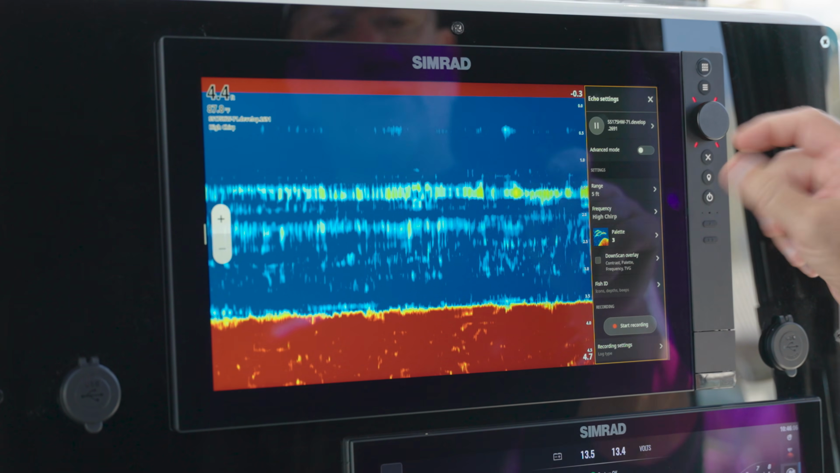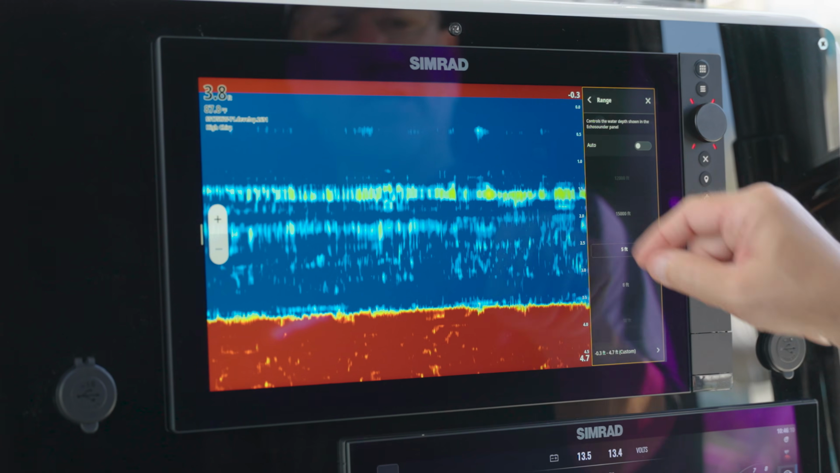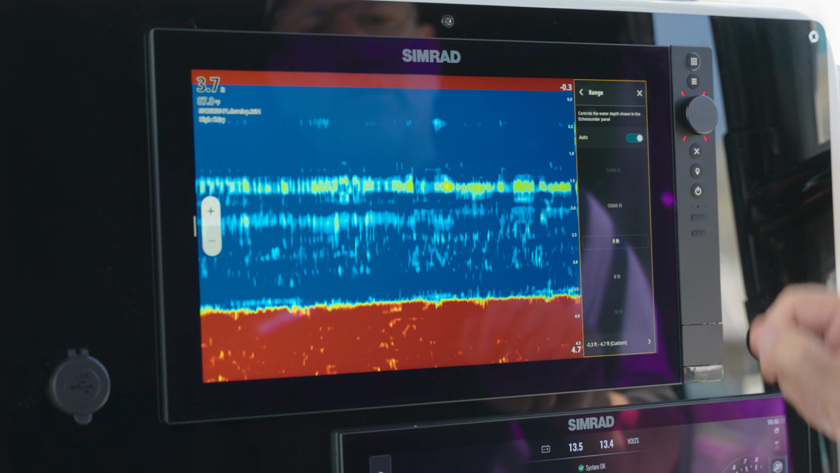Next thing down is advanced mode. We're going to touch on that here shortly. For now, we're going to go in and you can see where your range is at. So we can come in. Right now we're in manual range, right? So if I want to put that into auto, I put that into auto range.